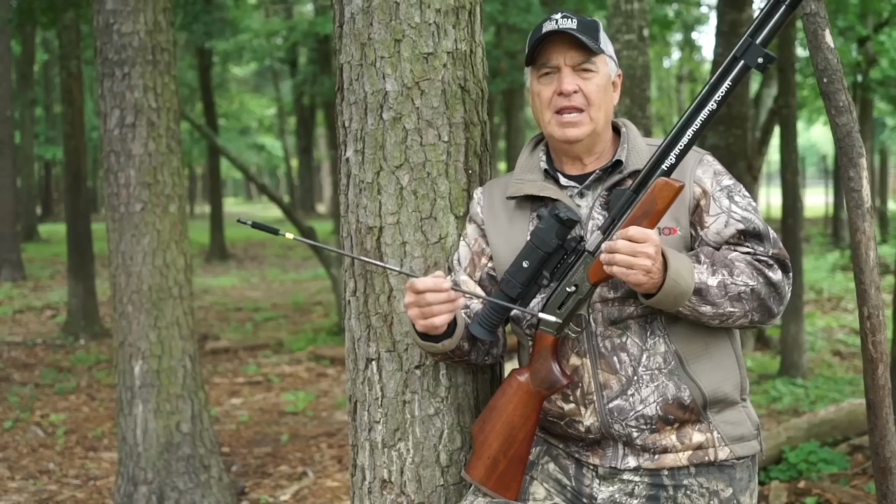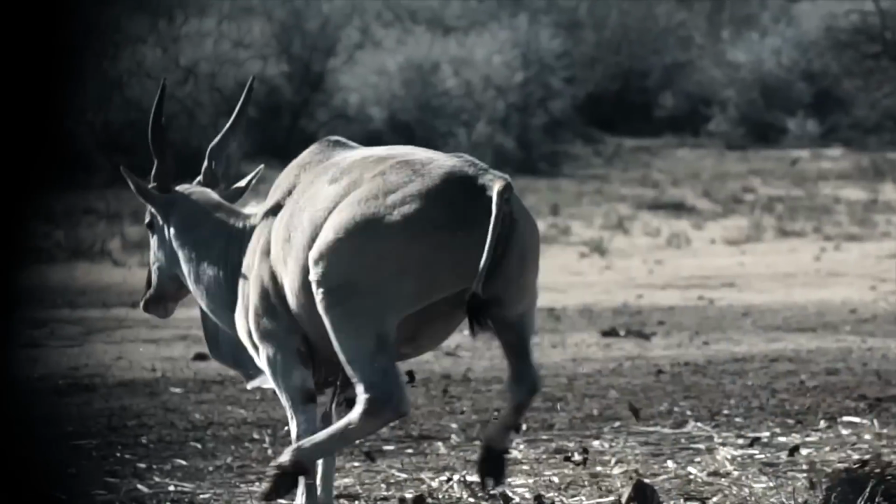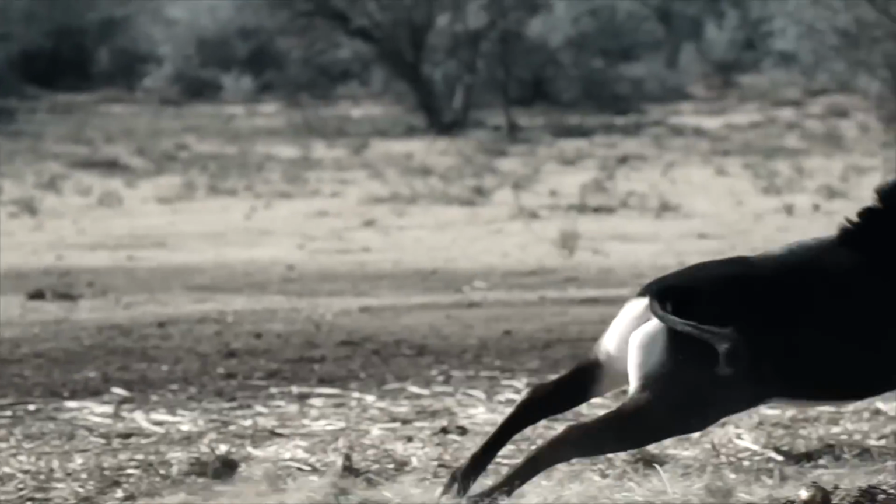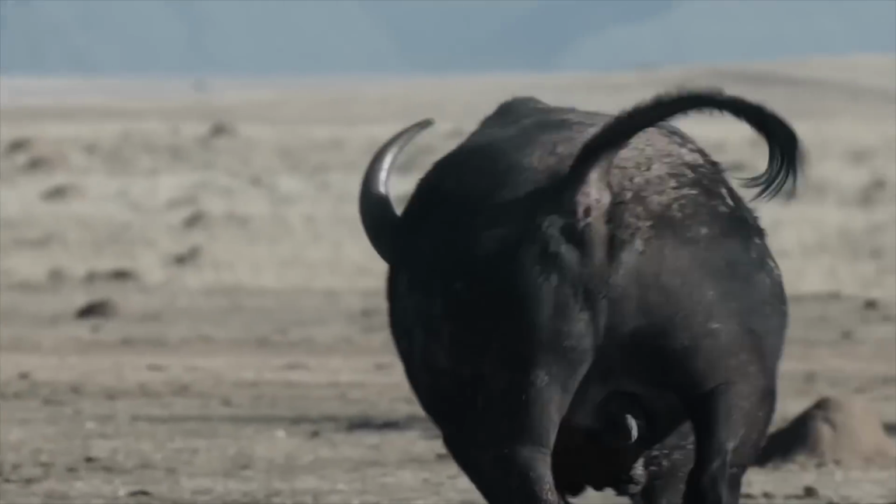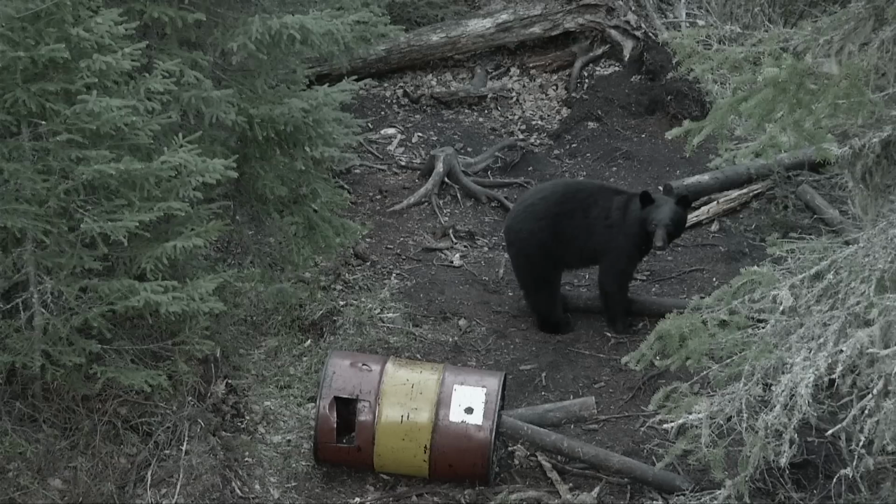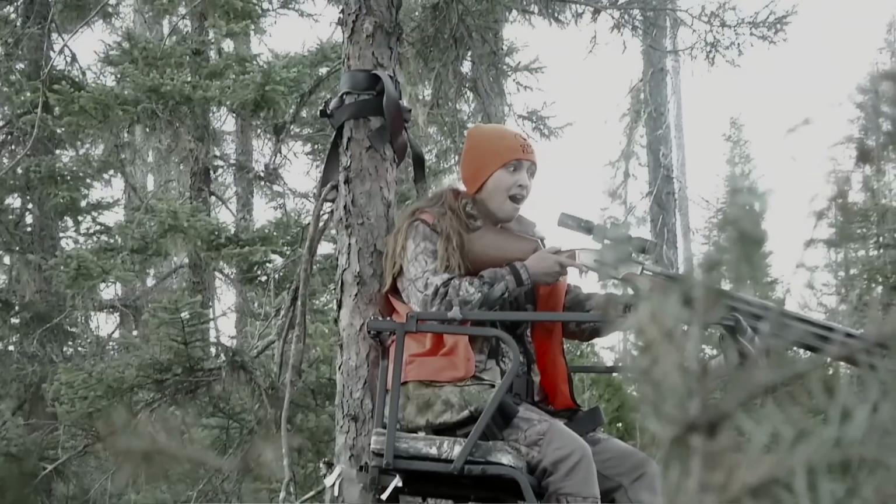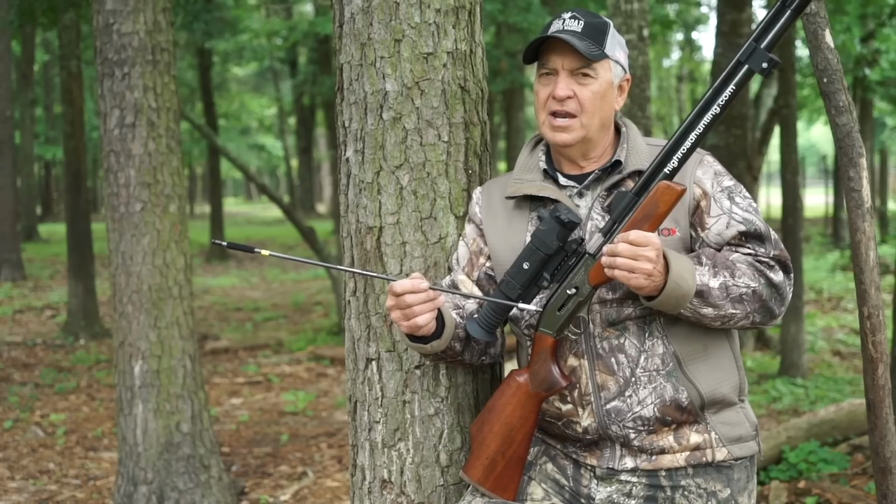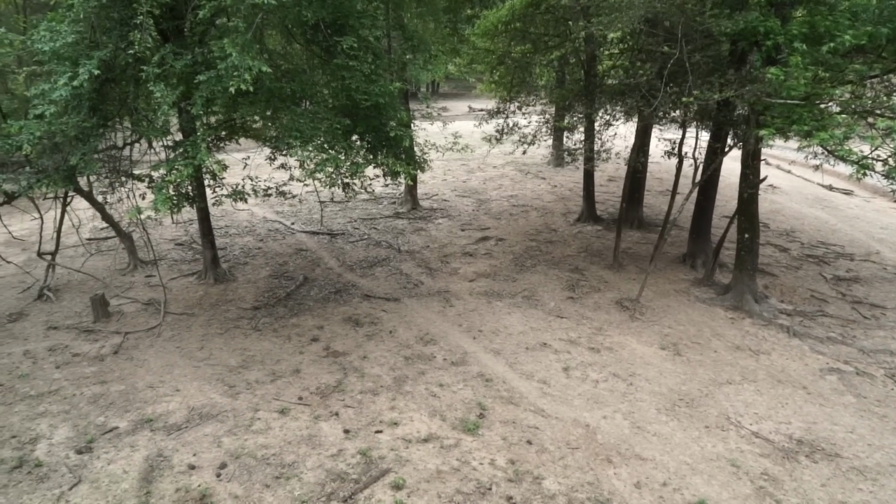Now, I've already put Maddie up in the stand. She's using a big bore Dragon Claw air rifle, and that is the same rifle that I took to Africa. I took an eland, a sable, a Cape Buffalo. I mean, that big bore air rifle is a pretty incredible piece of equipment. But at the same time too, it's exactly the same gun that Maddie used to take her first ever black bear. Now, she's up in the stand, the wind is kind of swirling, but she has a lot of confidence in that rifle, and I'm hoping that a hog comes by for a shot.